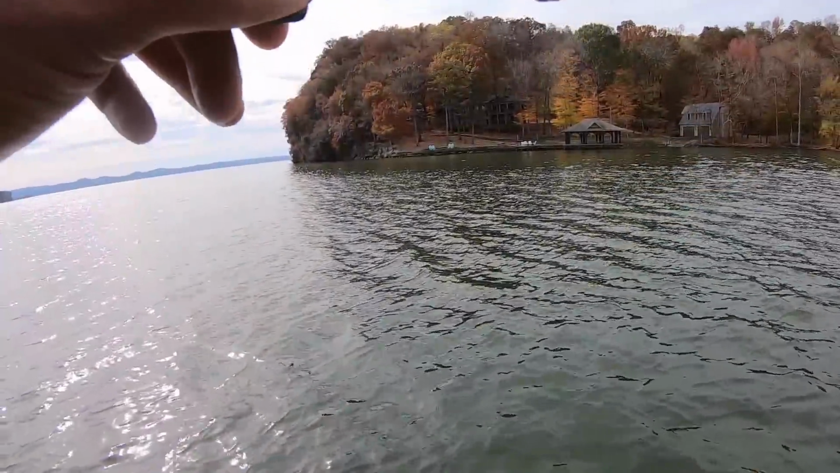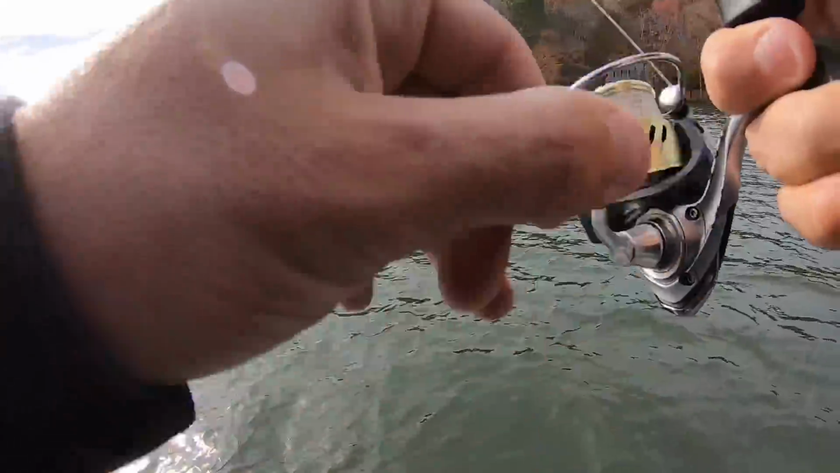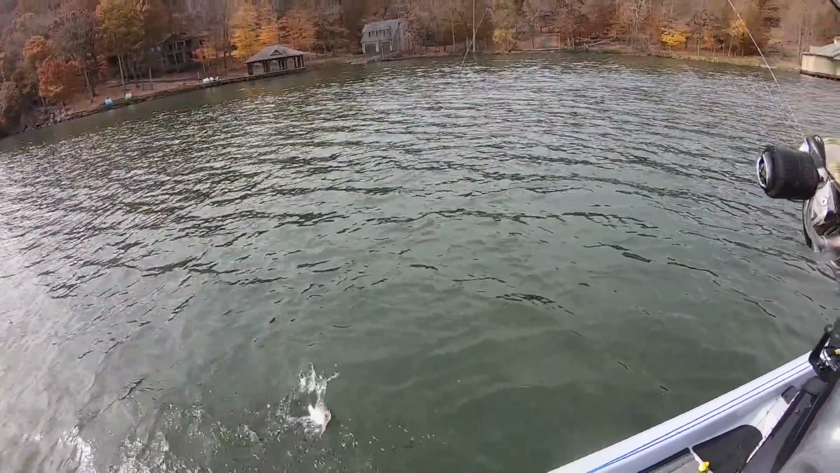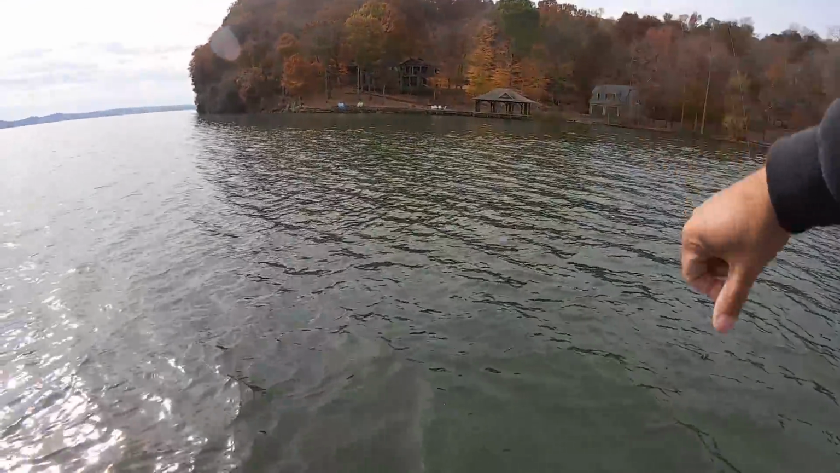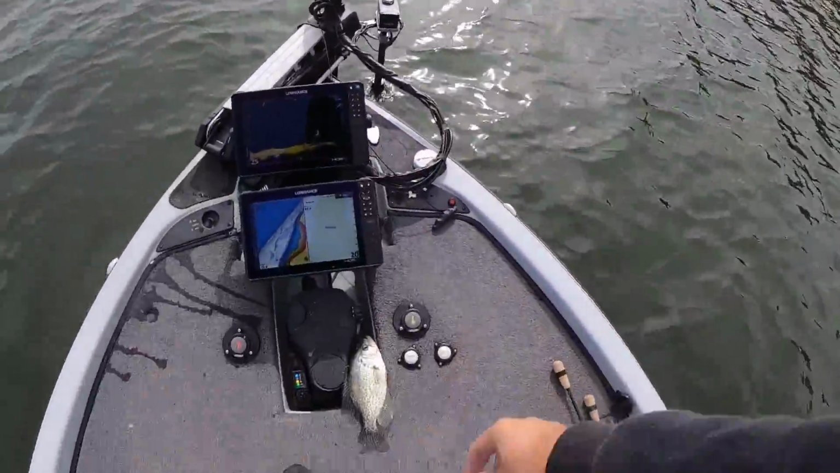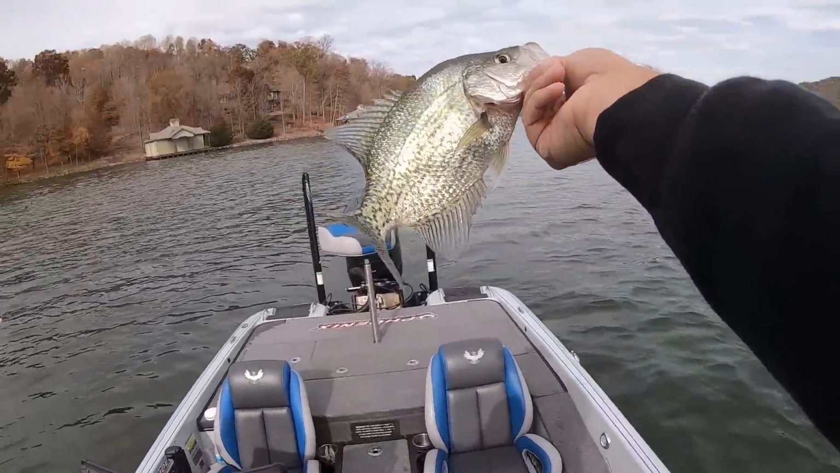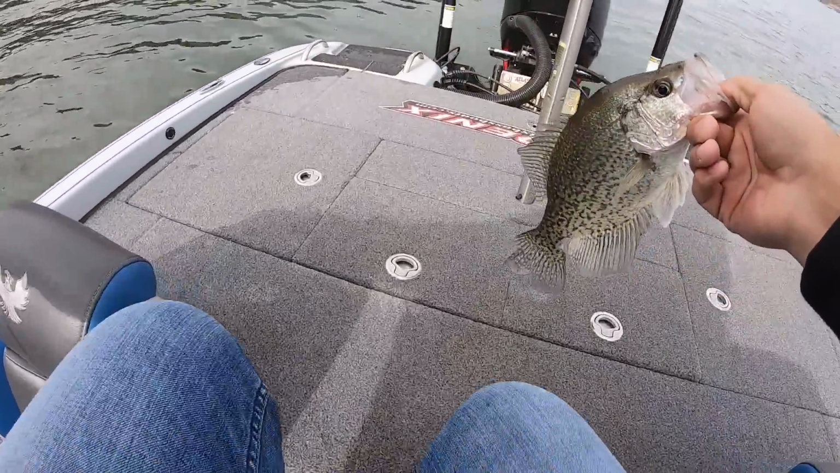There we go. This feels like a crappie. It is. Pretty nice crappie too. We've run up on some smart ones, but that's all right. I got tricks for them. First keeper of the day. First crappie of the day, matter of fact.